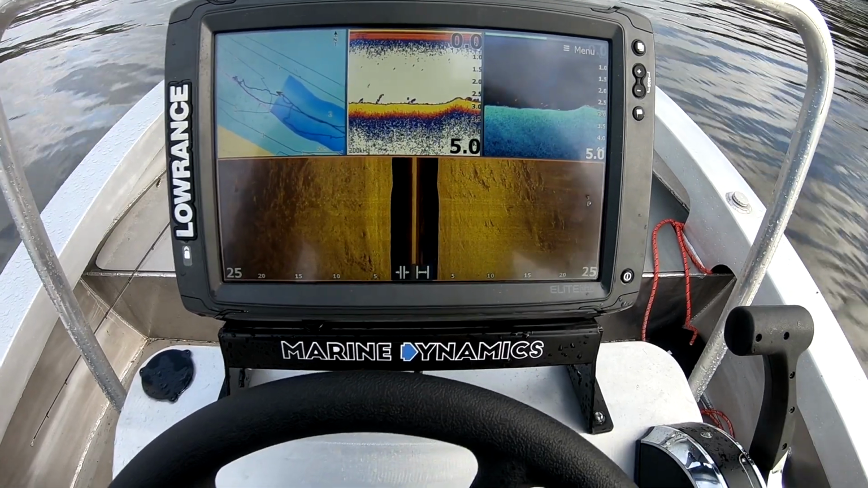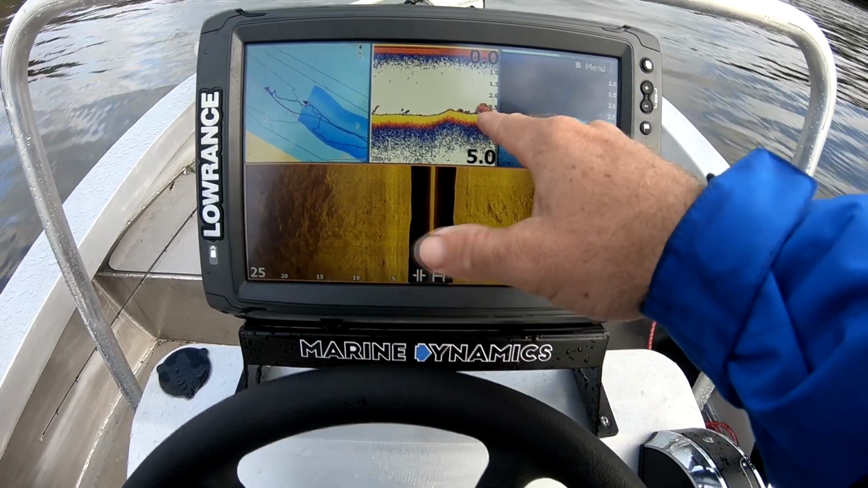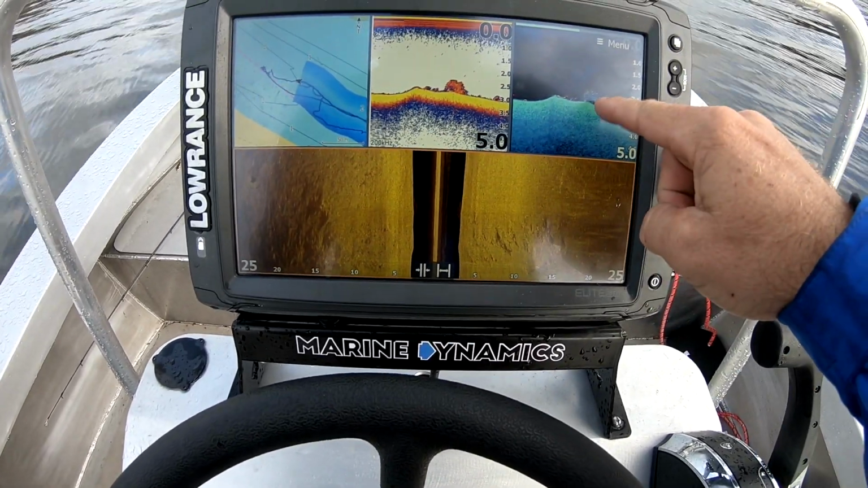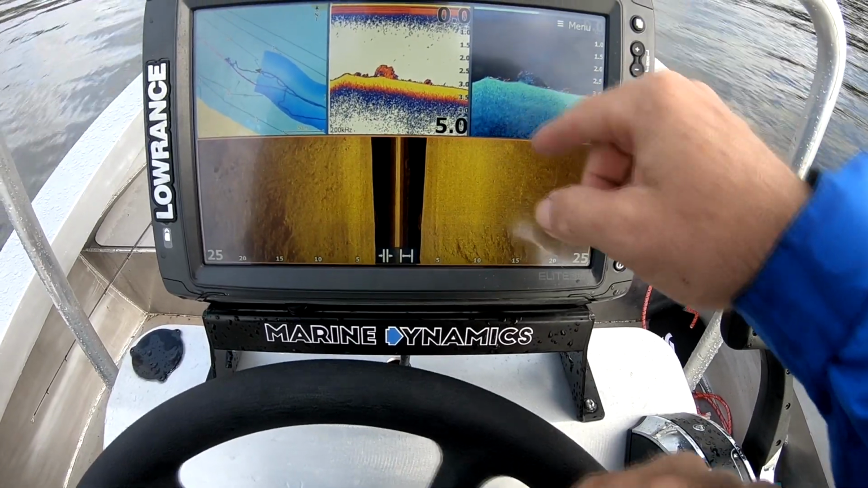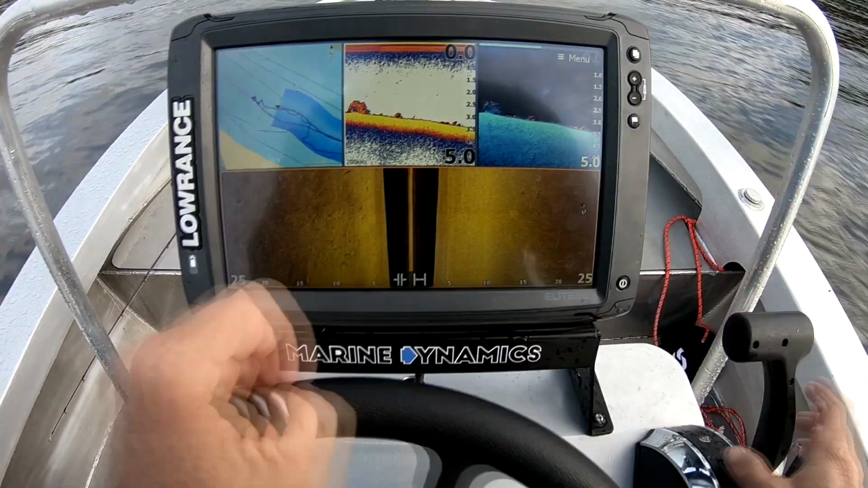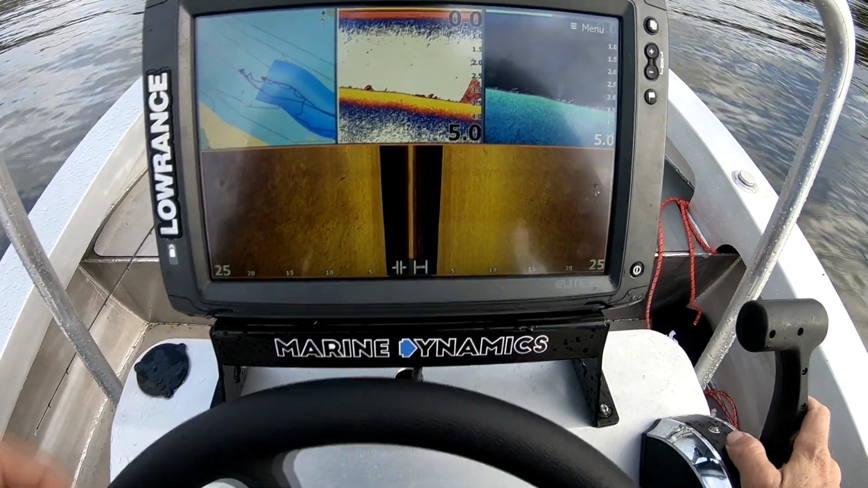There we go, we've got a bit more of a rock bar now coming up on the right hand side as well. And here we go, we've got some bait. So you can see on your traditional 2D sounder, it shows a lot more of a clump, whereas you get a lot more definition on your down imaging. That's just a little bait school sitting on the bottom there. And a couple of larger fish, but not really worth targeting, fish behind it. They might be your bream or something like that.